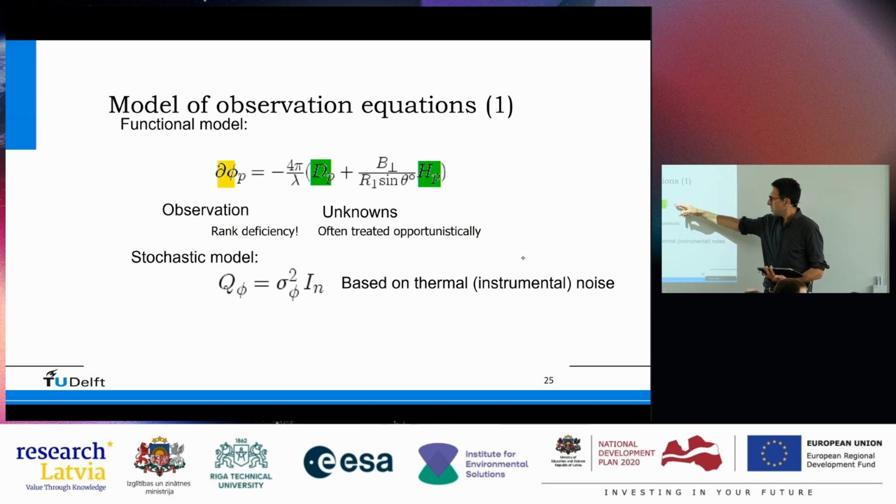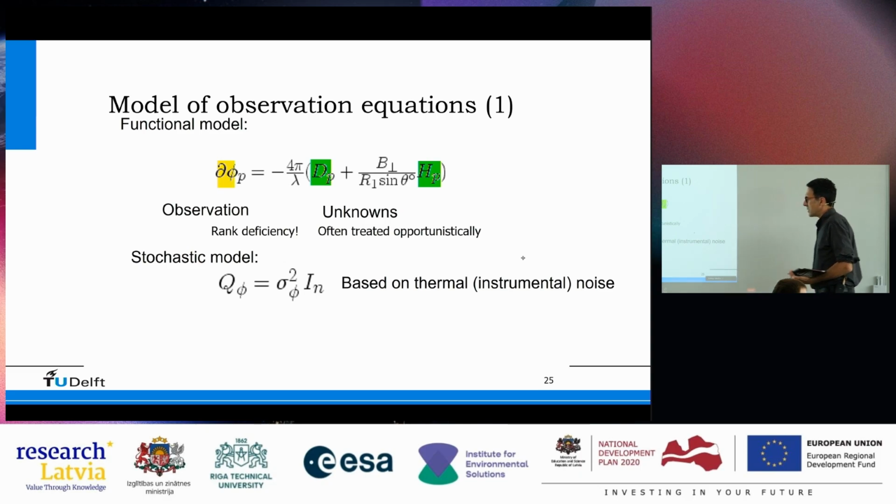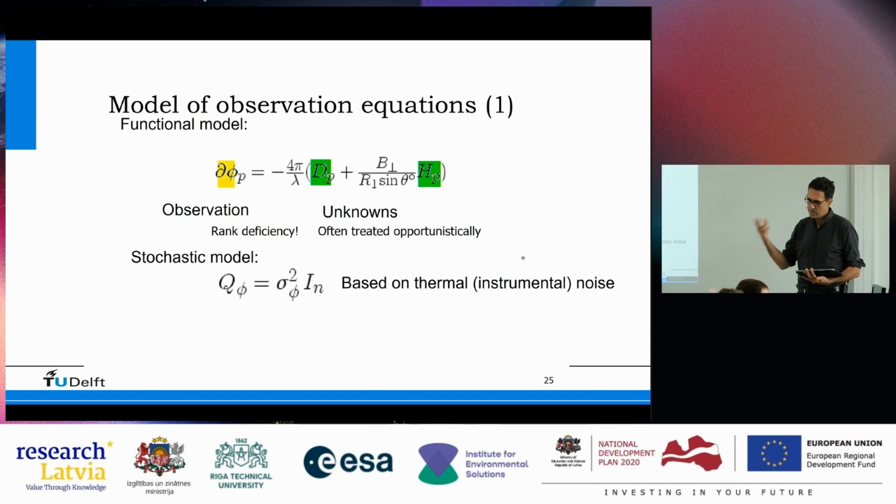So what we usually do, opportunistically, we use a DEM and we subtract that. That is what we call the functional model, which relates the unknowns to the observations. Then we have the stochastic model, and the stochastic model describes the quality of the observations. So it's a big matrix, and we can include all this information about the coherence and about the thermal noise and all these things in there.